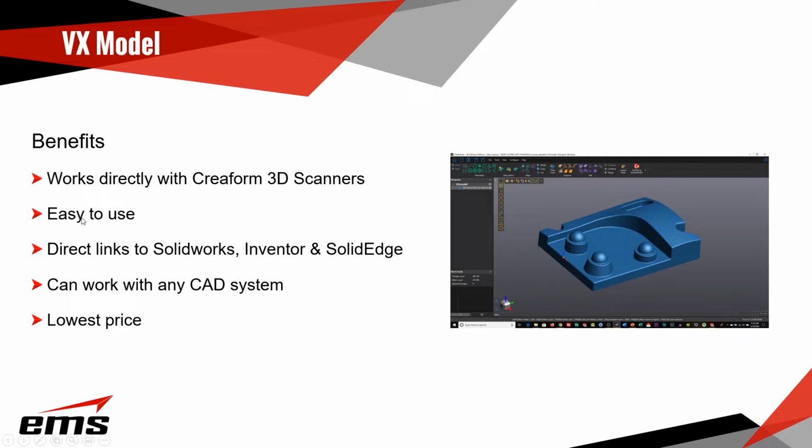The product is very easy to use. Creaform has some great e-learning tools and help guides and tutorials, very, very good stuff. It's fairly easy to learn on your own. It has the direct links to SolidWorks, Inventor and Solid Edge, but you can work with any CAD system by outputting those neutral file formats.